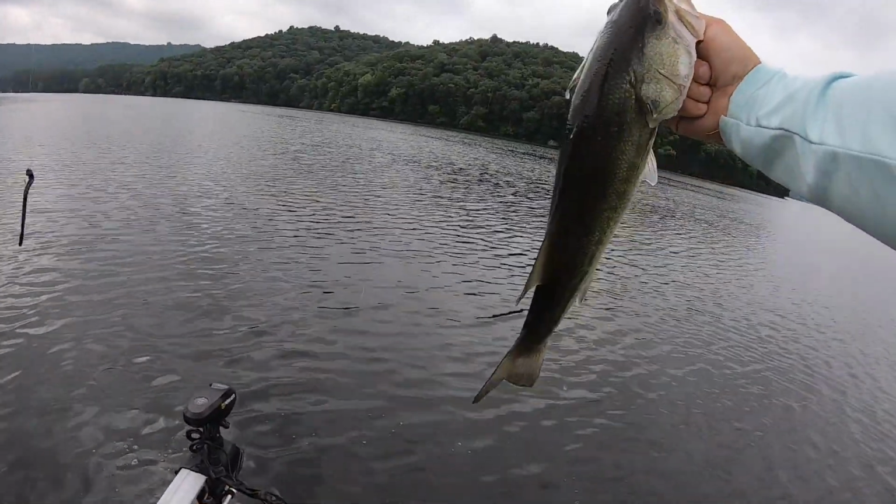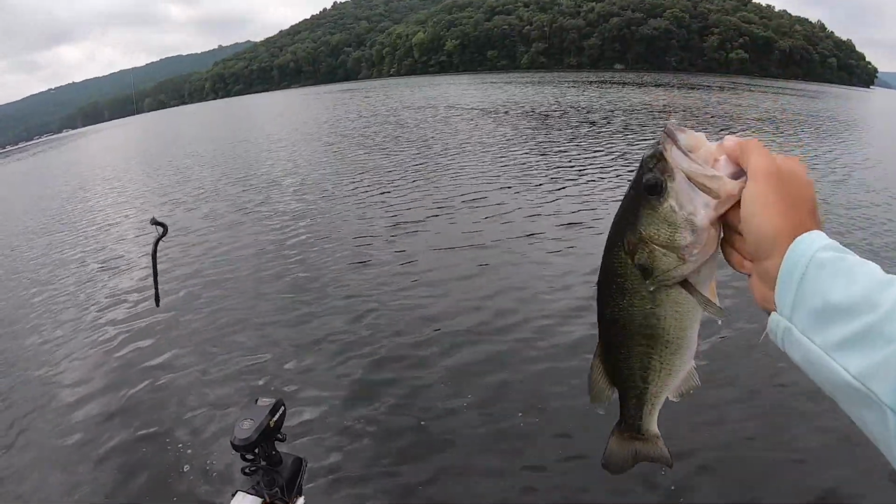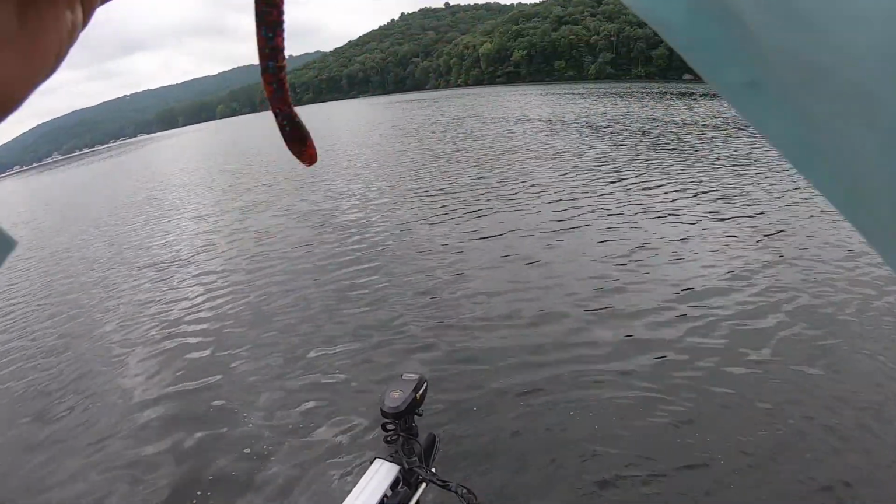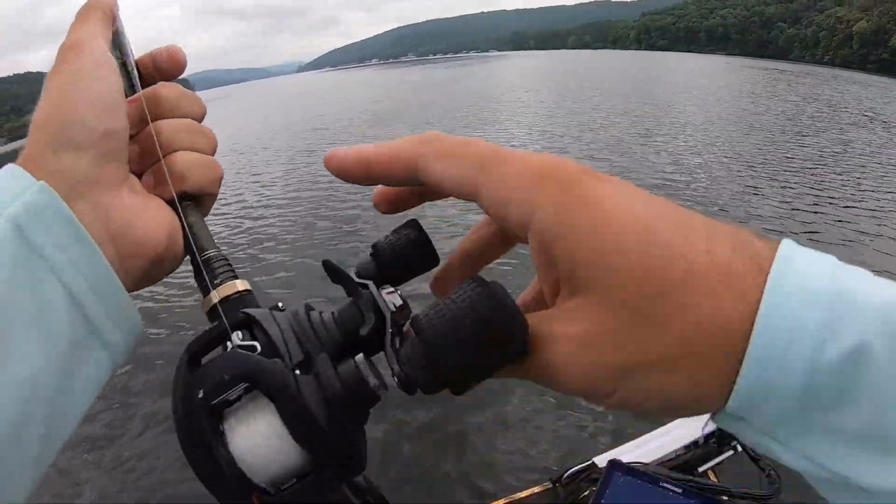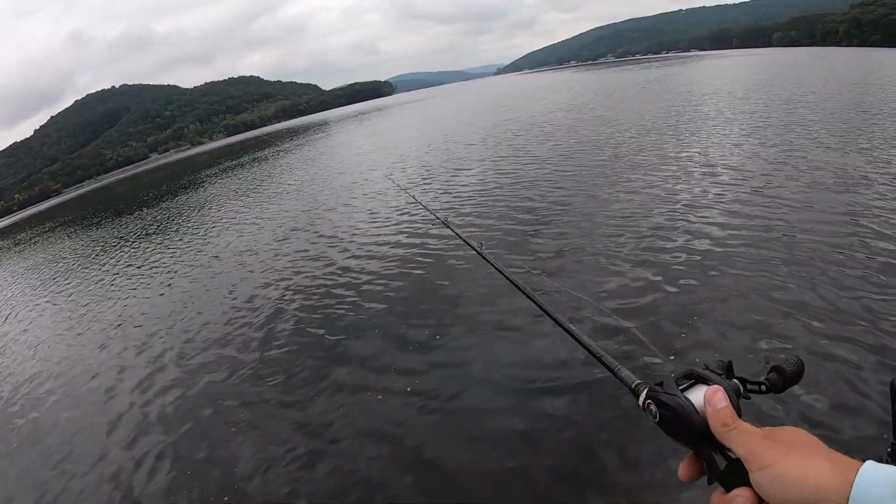I've been down here several times in the past 2 or 3 weeks, and the average size is really good on Guntersville this year. You can't prove it by that fish, but every time I've been down here, we've been catching a lot of really good 3 and even 4 pound fish. A couple of years ago, you come down here, you could catch 50 or 60 a day, but your best 5 might weigh 12 or 13 pounds.